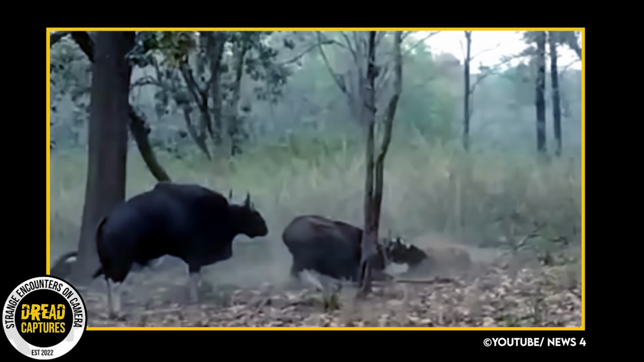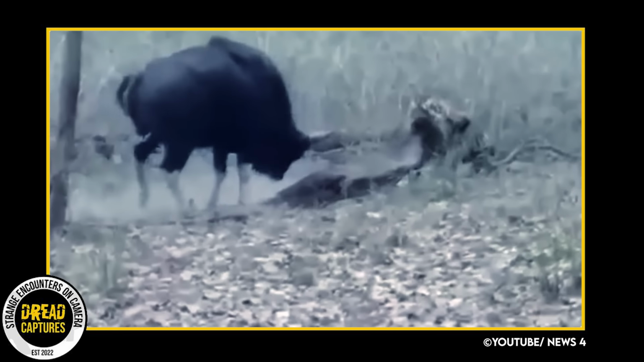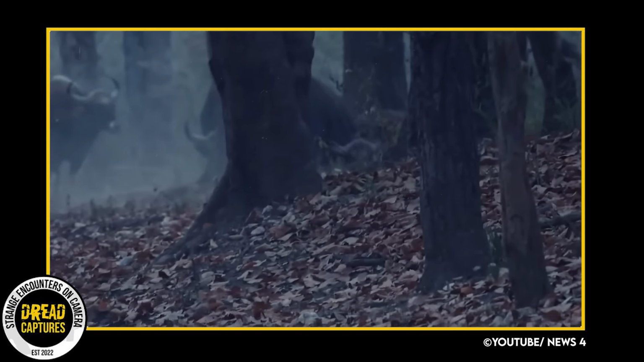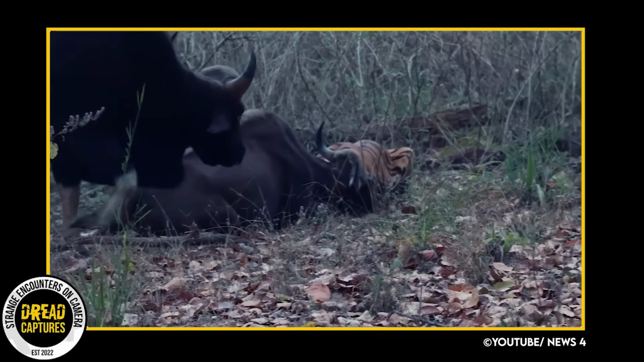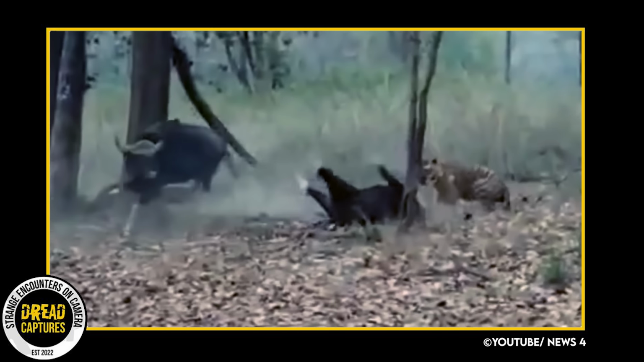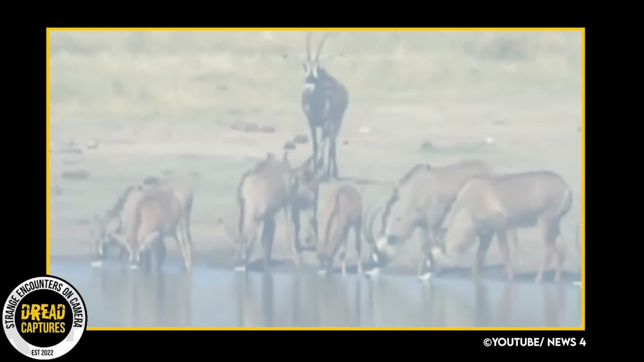However, in some rare cases where a gaur is unable to fend off a predator and is at risk of being killed, it may attempt to flee and leave behind weaker members of the herd. I don't believe what we are witnessing would be considered a deliberate sacrifice, but more rather a survival instinct. At least that makes me feel a little better about this interaction. However, I'll let you guys be the judge of that.